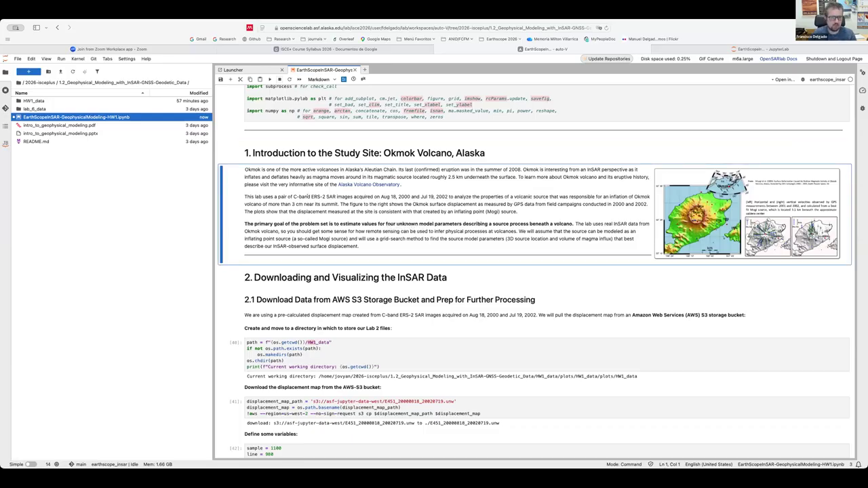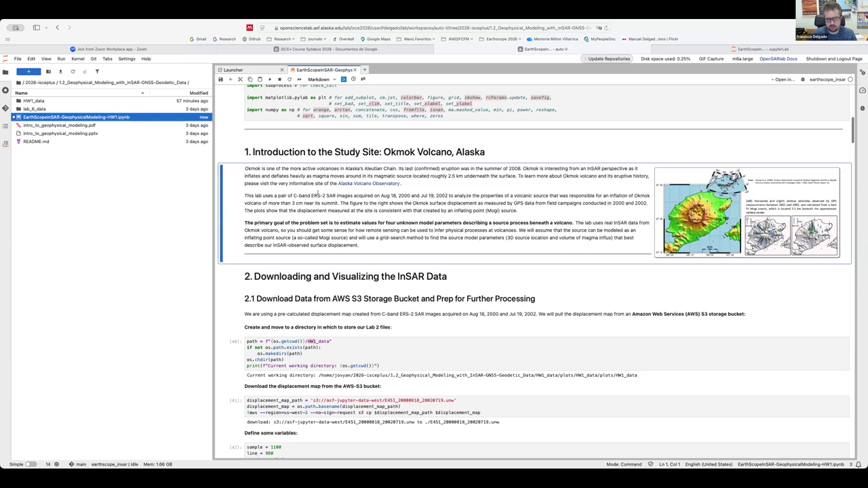For this example, we are going to model an interferogram calculated using two SAR images from the ERS-2 satellite, acquired in August 2000 and July 2002. So it is an interferogram that spans almost 2 years. Because we are in Alaska, which has seasonal snow, InSAR most likely doesn't really work in the winter, except maybe for NISAR, so we have to rely on making observations in this region in the summer.